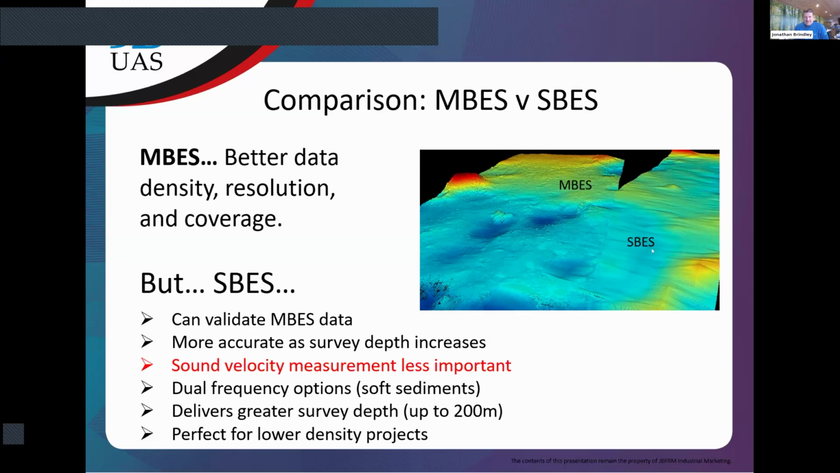Yeah, as survey depth increases, the prevailing thought is that the SBES is more accurate, and in more complex environments, sound velocity is less important. If you've got thermoclines, for instance, in deep water, then obviously you need sound velocity. It's good to have a sound velocity measurement to be able to put into your Beamworks or whatever you're using. So that's something that is less important with SBES.